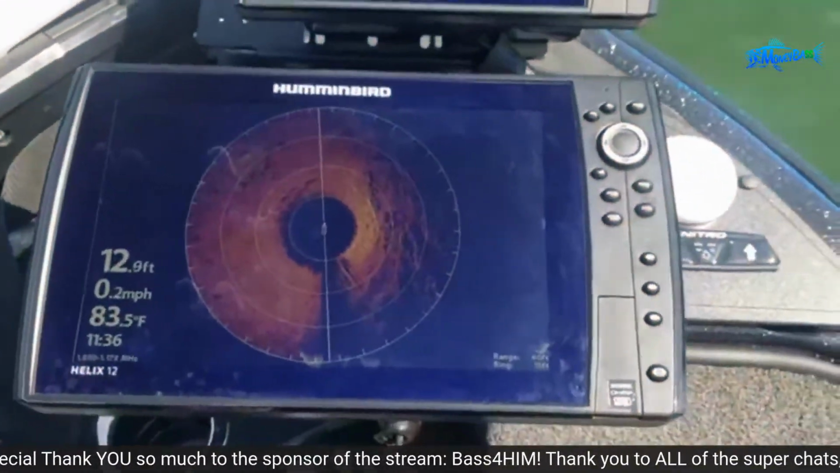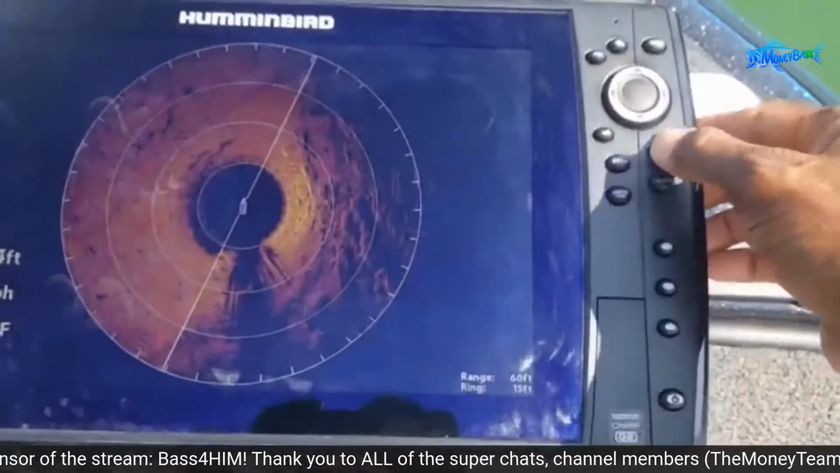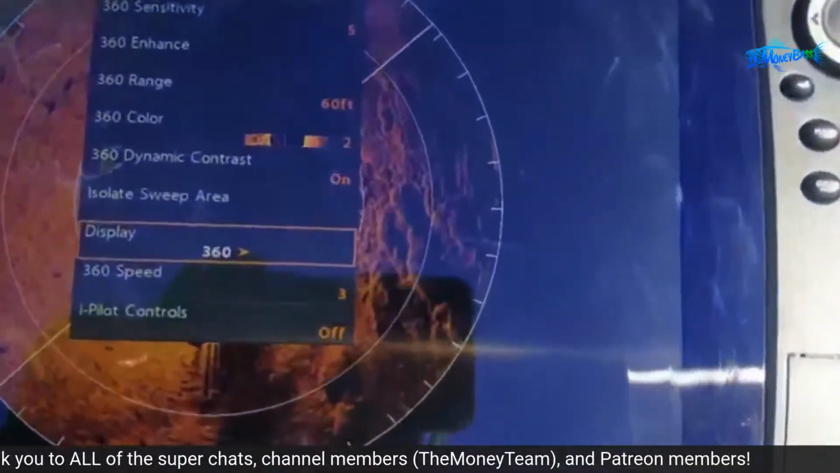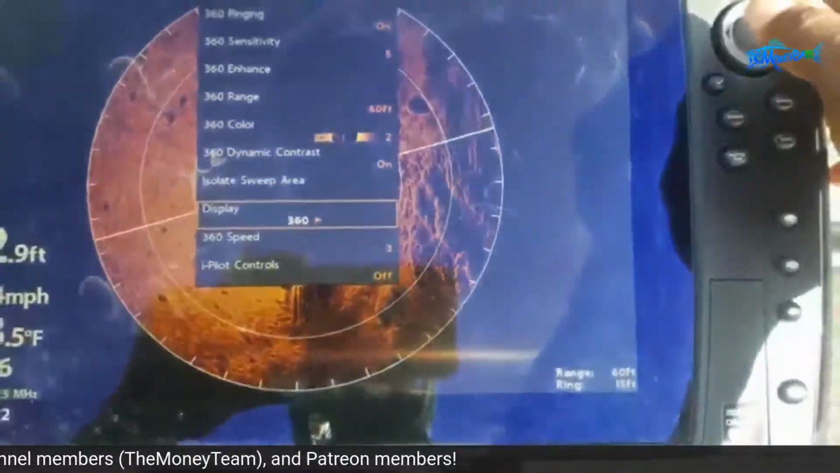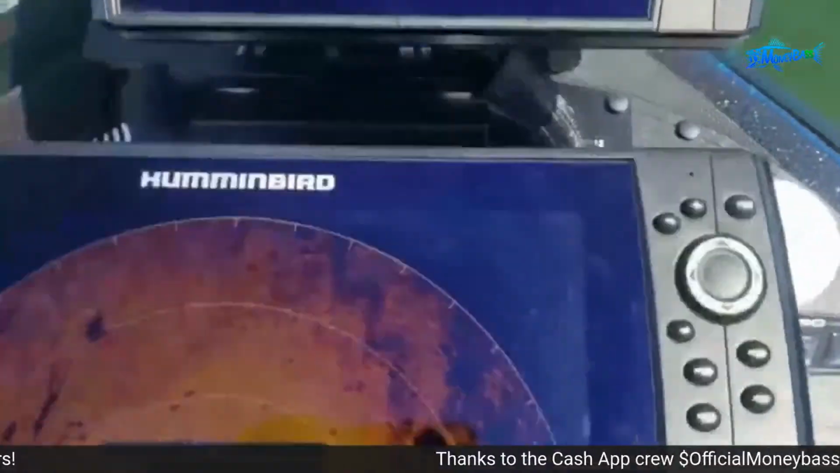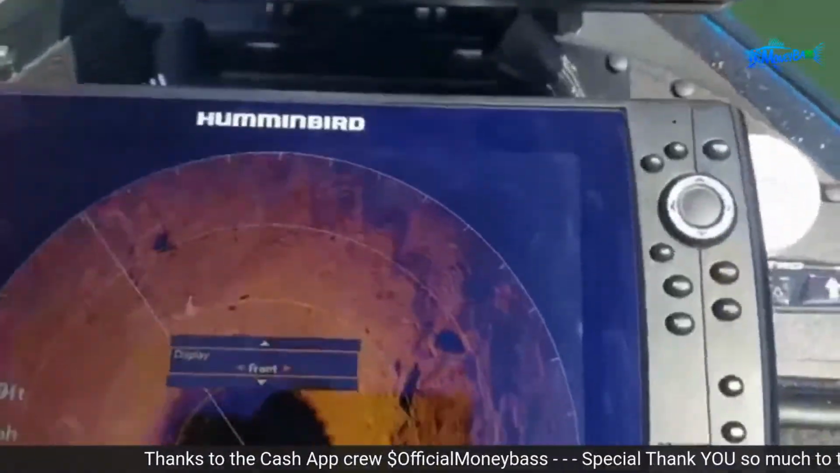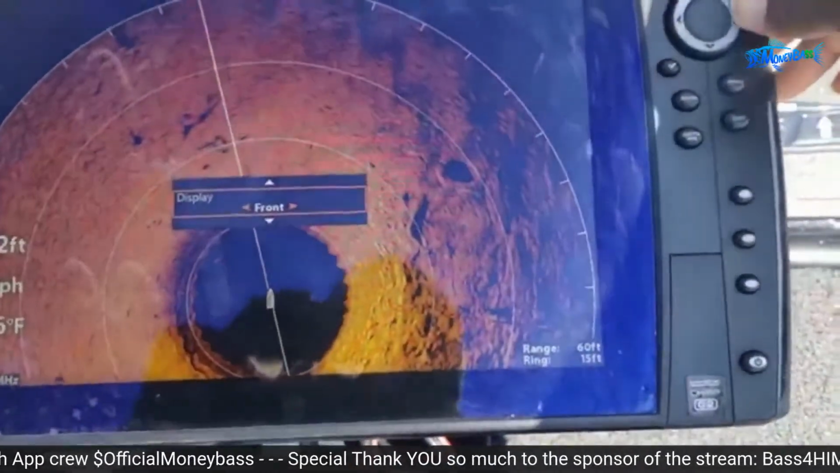All right, so another interesting feature that's worth playing around with is the display area. So basically, once you hit menu, you're going to go down to display. 360, of course, is going to go around the entire boat. You can go to front, which will focus more on the front area of the boat. So that's focusing more on the front area of the boat.